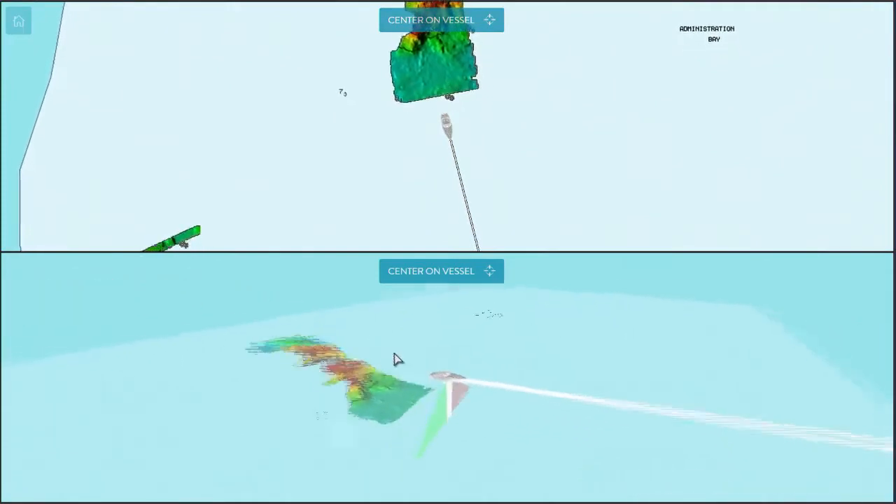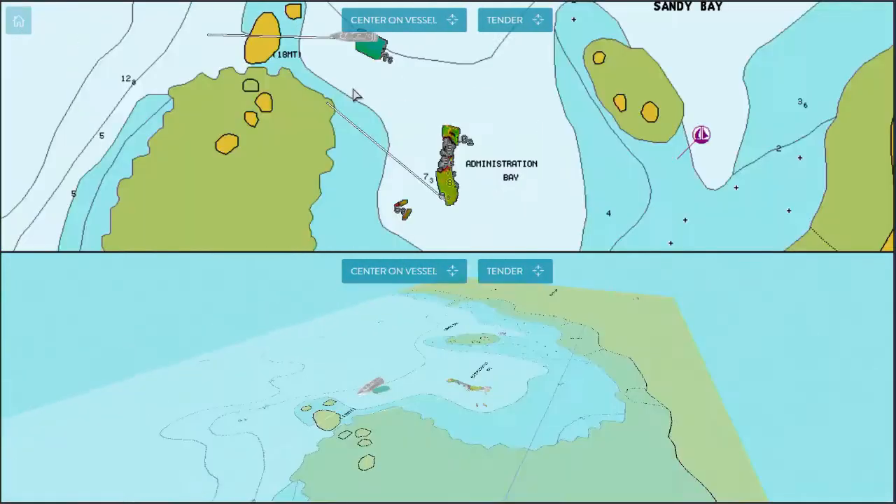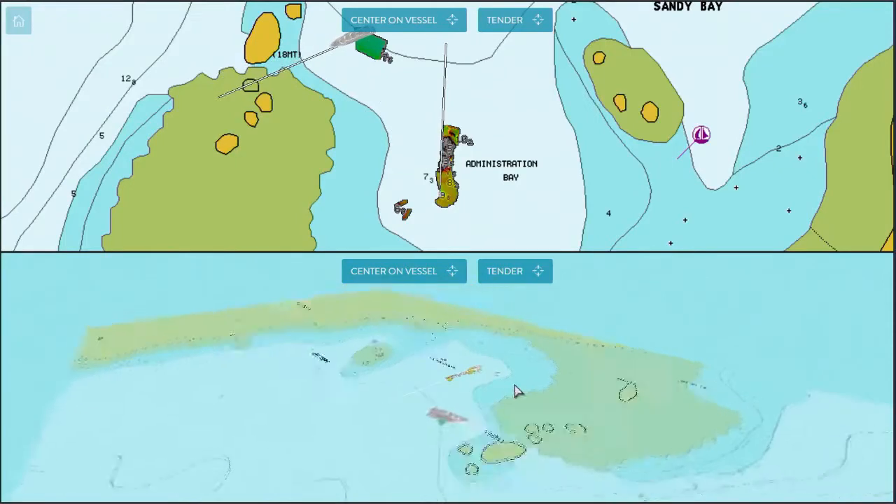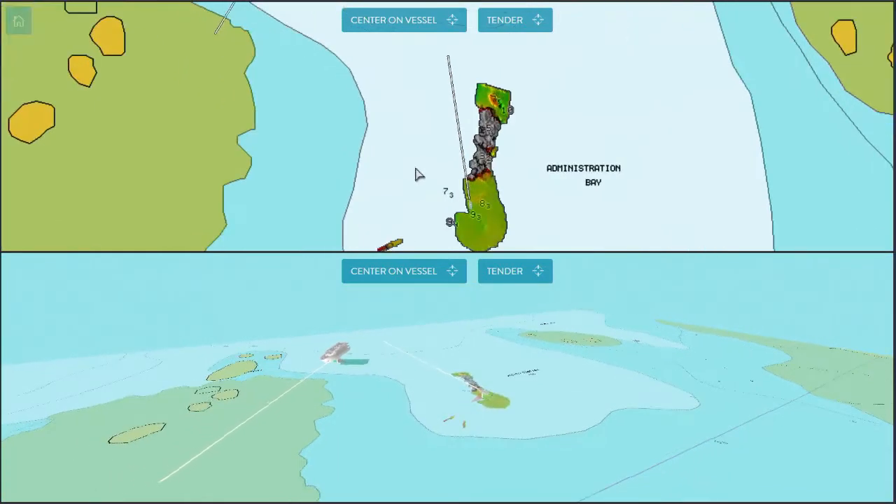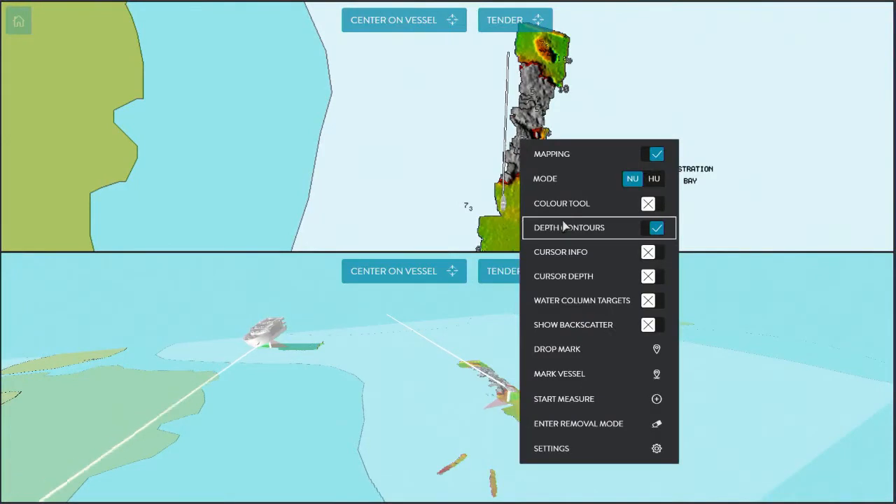In the bottom picture, we can see the tender is starting to map the bay in 3D and 2D in the top picture. In this scenario, we also have a WASSP W3 on our superyacht. So while we stand by on the superyacht safely outside the bay, the tender maps the full bay to see where it's safe for us to anchor for lunch. And we're also mapping outside the bay while we wait.